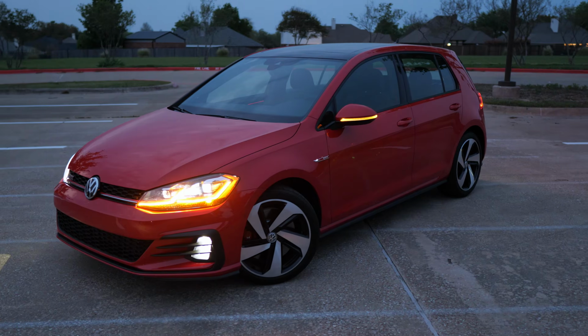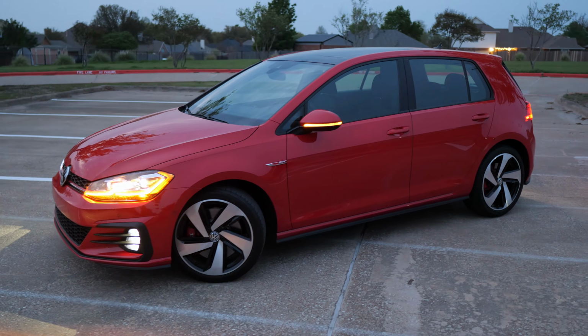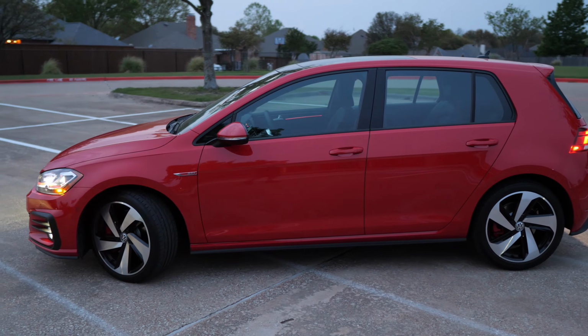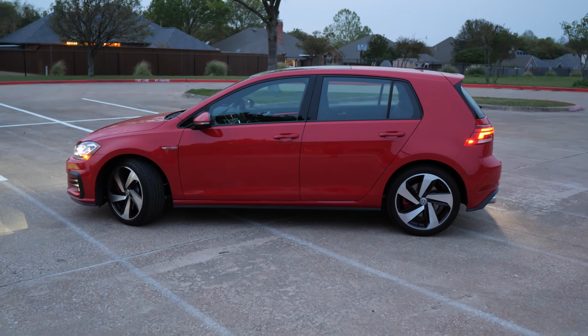And then coming around the vehicle, this looks great in all lighting. This red paint really pops. You've got a really large blinker in that mirror as well, and you can even see that when you're driving from the inside of the mirror portion too. But overall, daytime, nighttime, this Golf looks great.